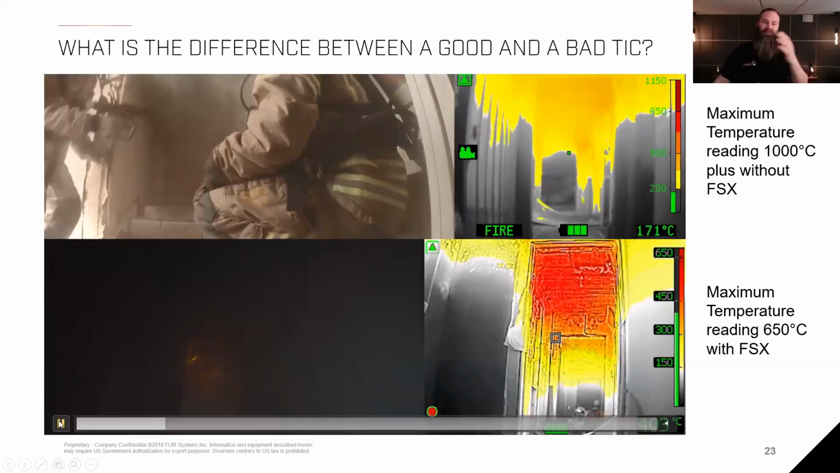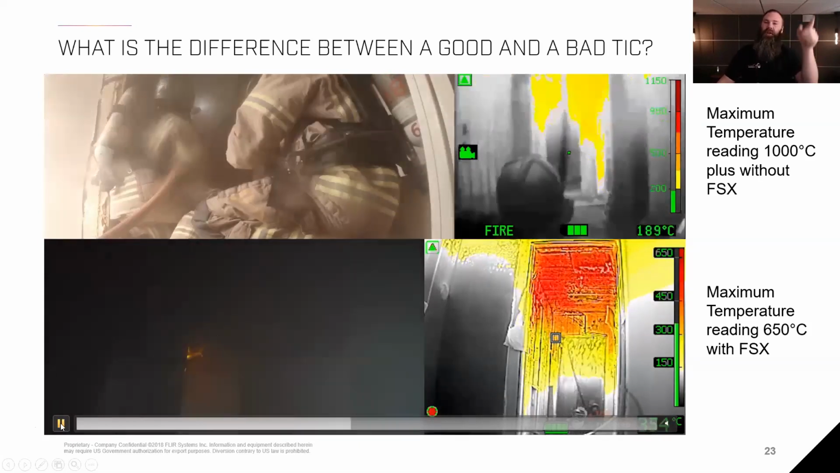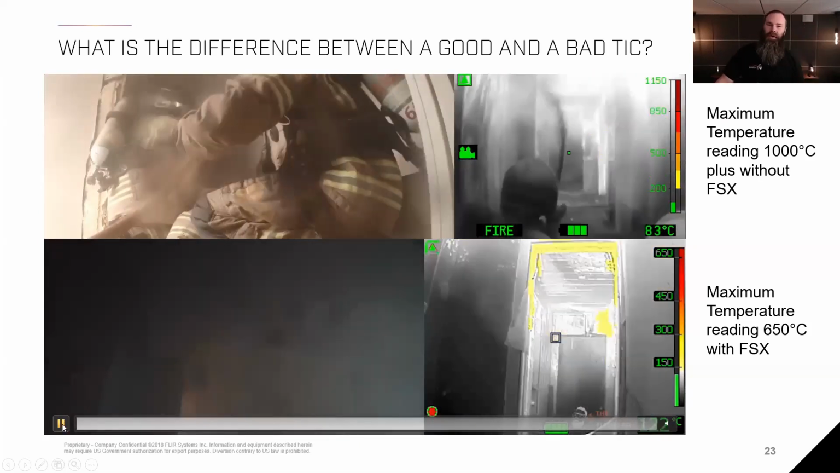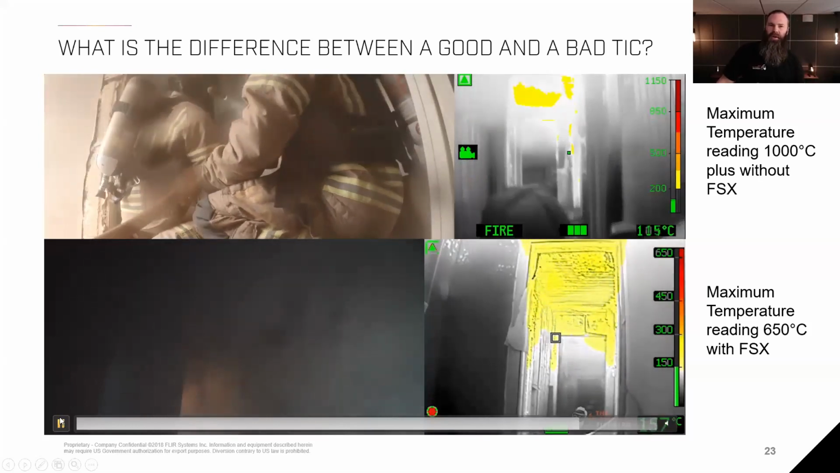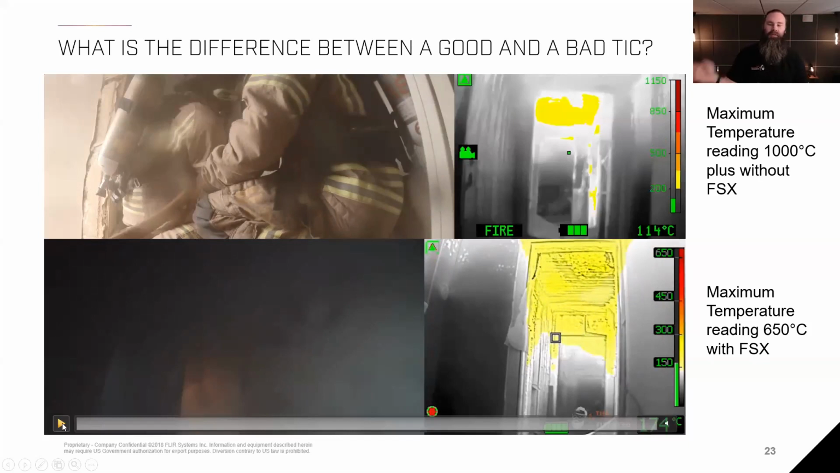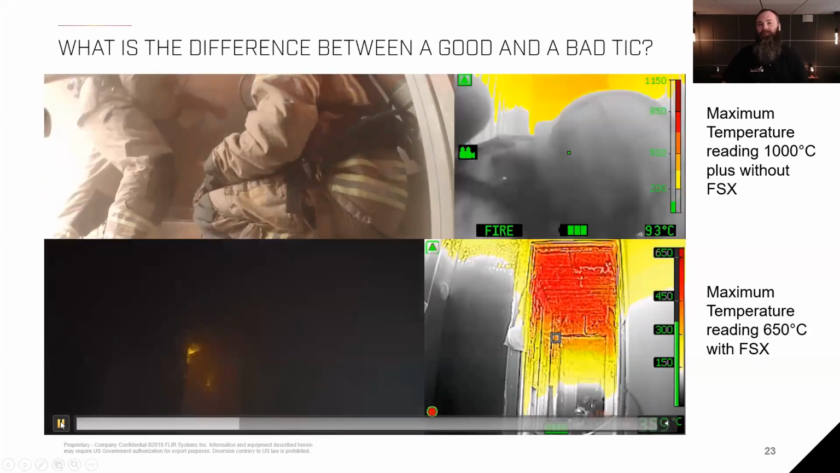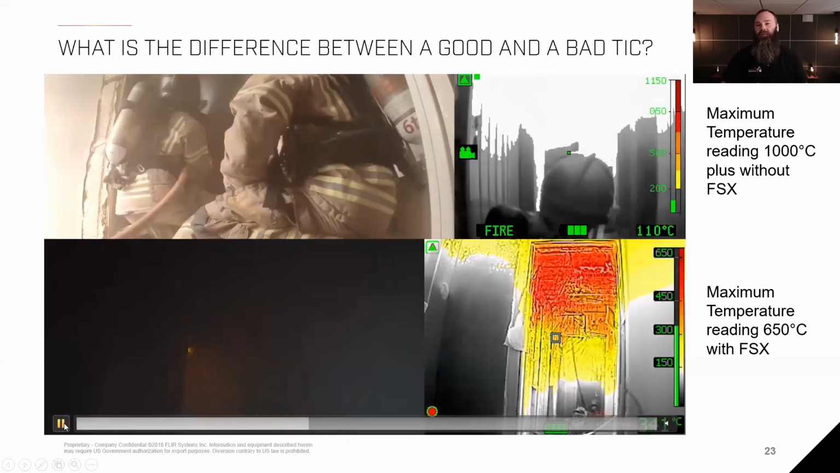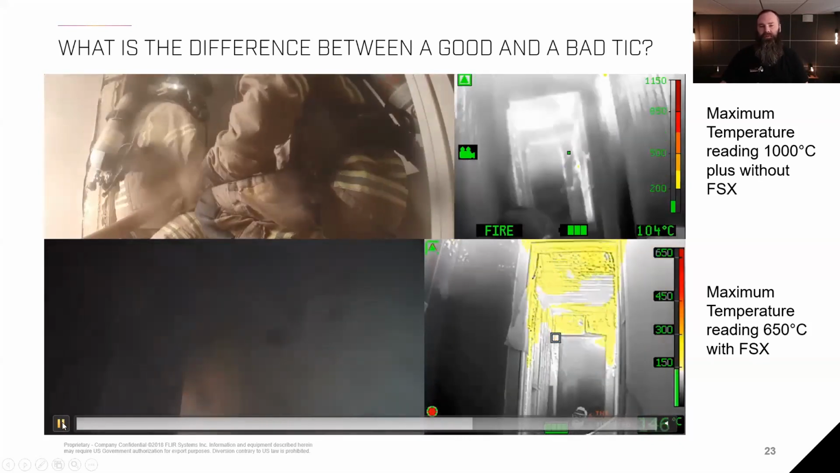But the difference in this case, in the bottom right corner, I can see even the shape of the hallway in the ceiling. I know instantly how that room looks, much quicker and easier than the comparison on the top right. So I agree when you say, if it's 650 or 1,000 degrees, I have no idea what to do with that as a firefighter. It makes no difference to me.